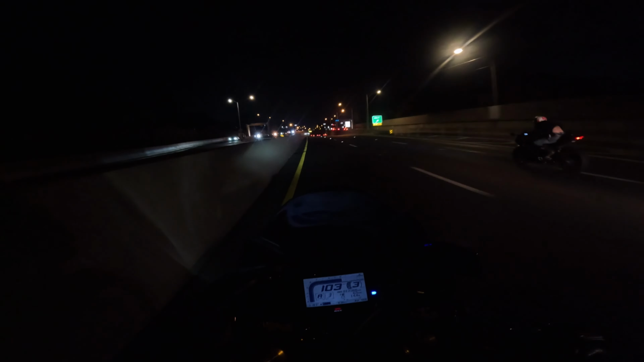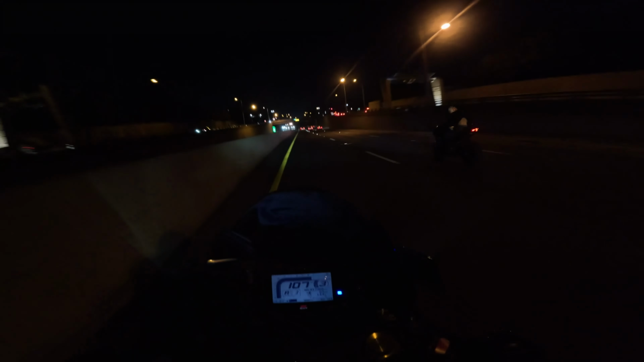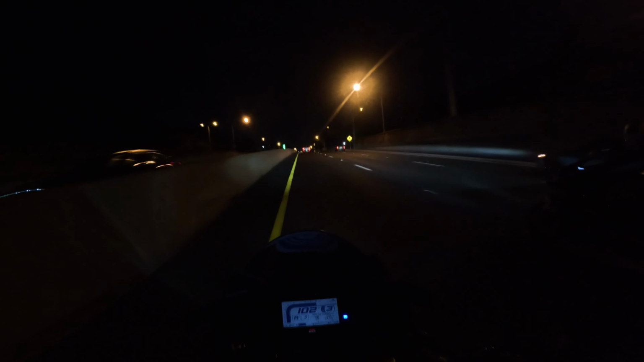When you're riding, make sure that you stay on the other side or as far as possible away from the nearest rider. Like if he was coming to this lane, he has the whole right side of this lane to do his thing. I try to make sure I give everybody space so we can do those things.